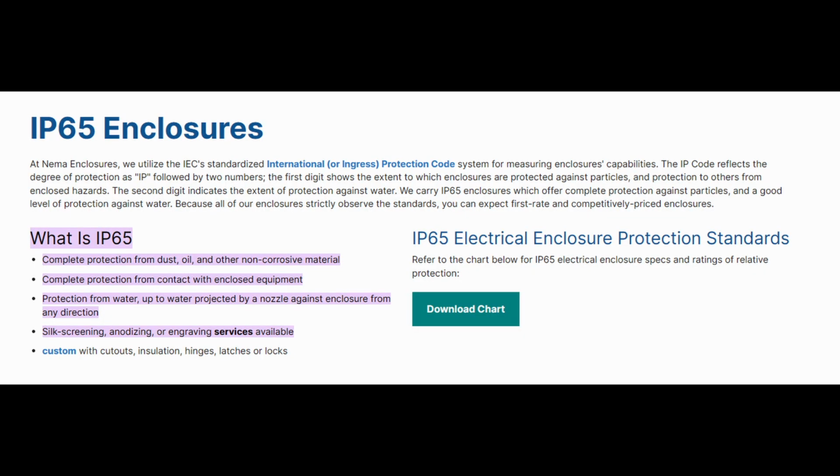The device is IP65 rated, meaning it is waterproof to light spray. I've used this in some light and medium rain with no issue. I've not tried heavy rain, but chances are it would be fine.